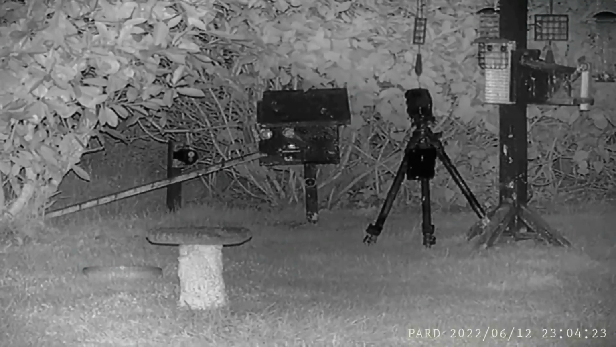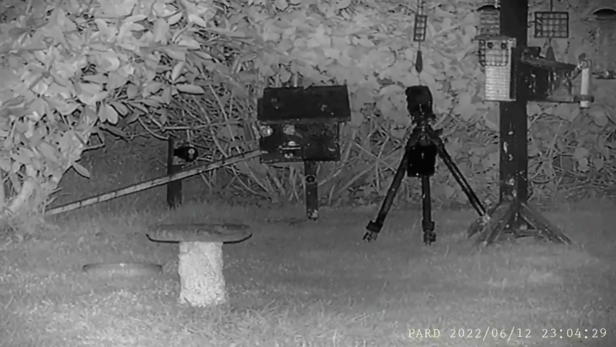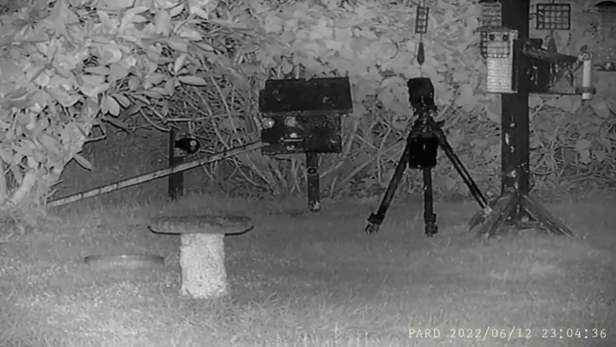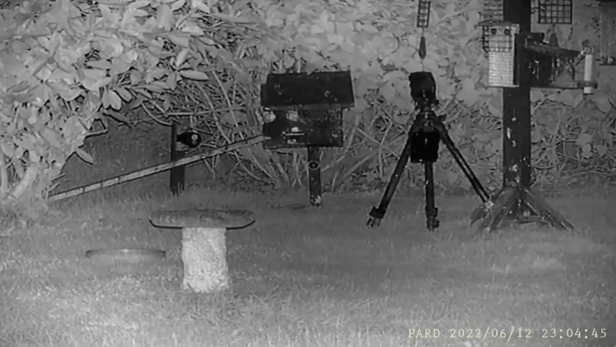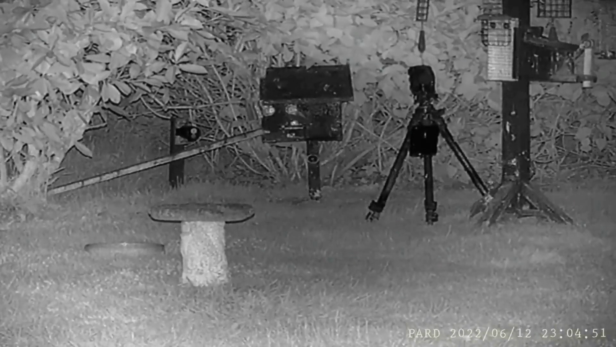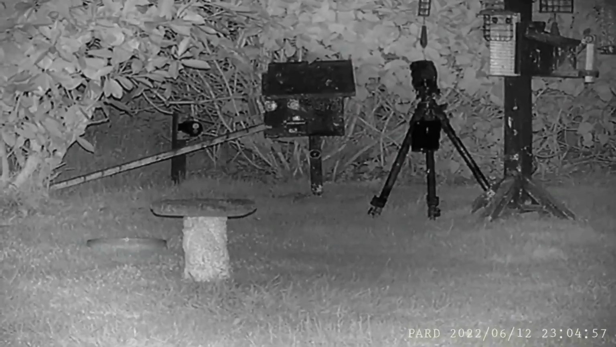So there you are. Make your own minds up. You pay your money, you take your choice. All I can do is show you the equivalents and let you make your own mind up. As I've said, everybody's eye is different. For me, my money, the NV100 Commander has proved me wrong in both daytime and nighttime. This is a much, much better unit.